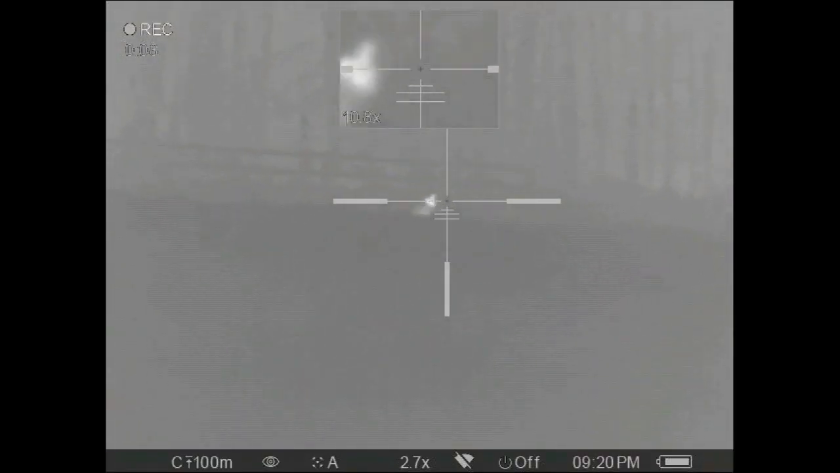Using the Flextone FLX 50 cooler, we soon pull a fox in from the woods on our left.